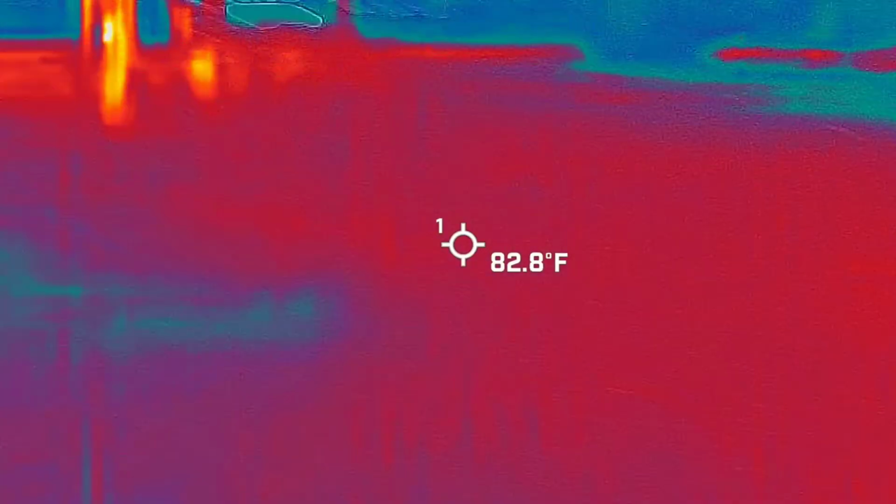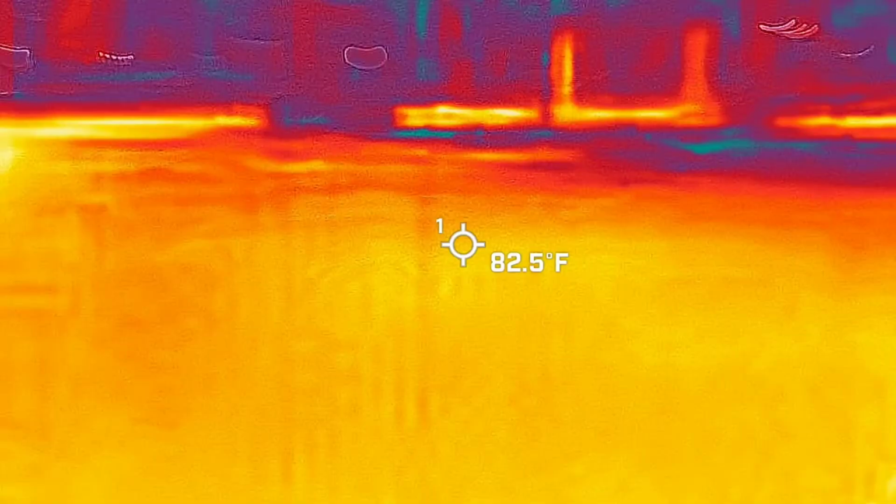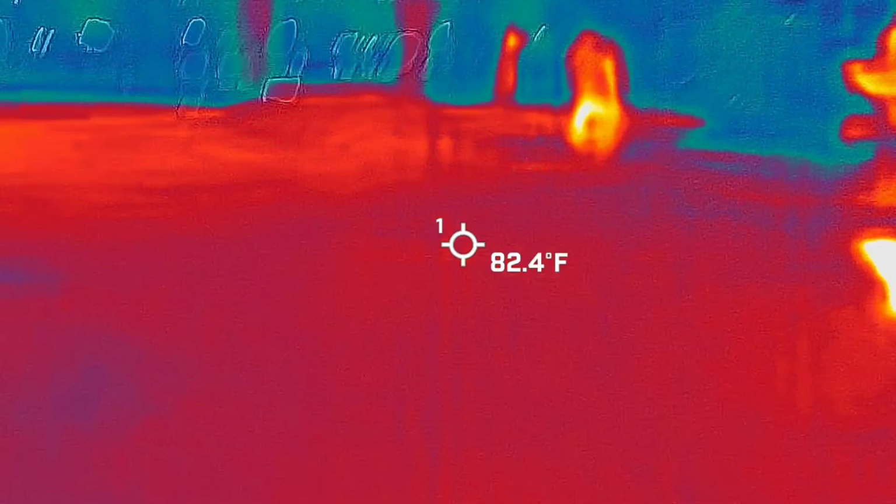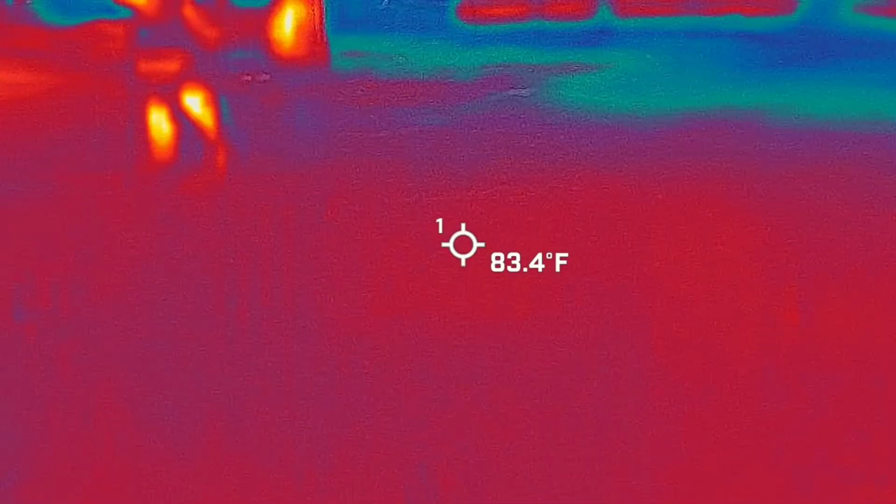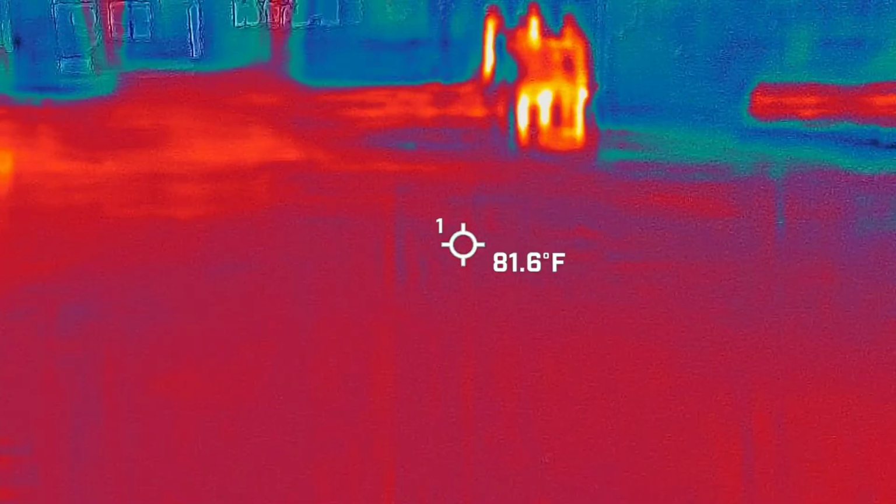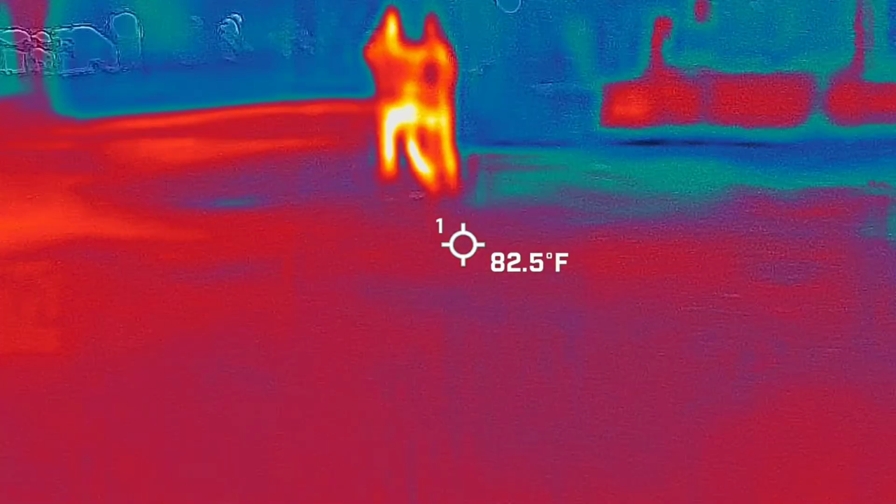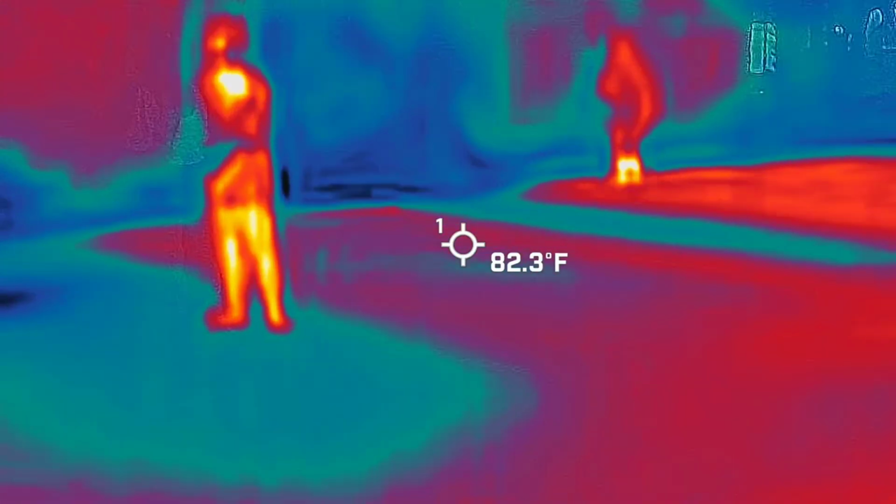What did you say to walk this direction? I don't know. That should be easy to see, right? If I'm walking behind it, we get more of this thing here.